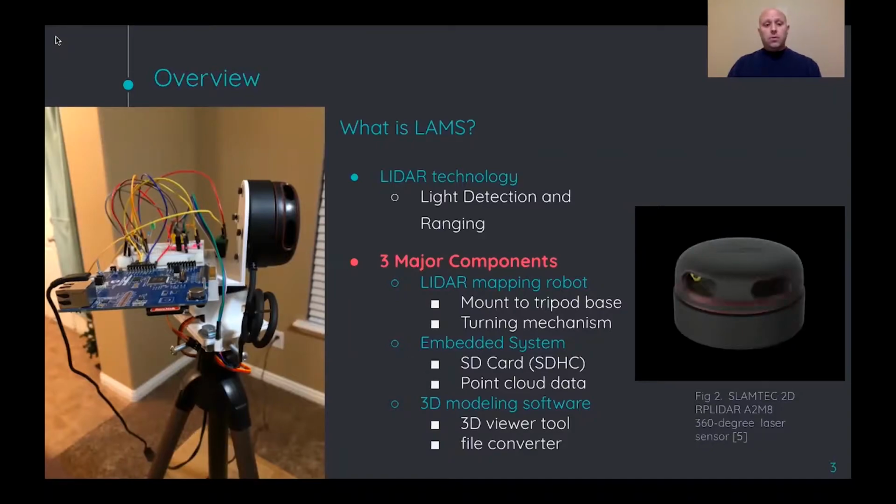As an overview, the question is, what is LAMS? Our device uses LiDAR technology, which is an acronym for light detection and ranging. You can see on the left-hand side this picture that shows our LiDAR mapping robot. Our project is basically combined into three major components.